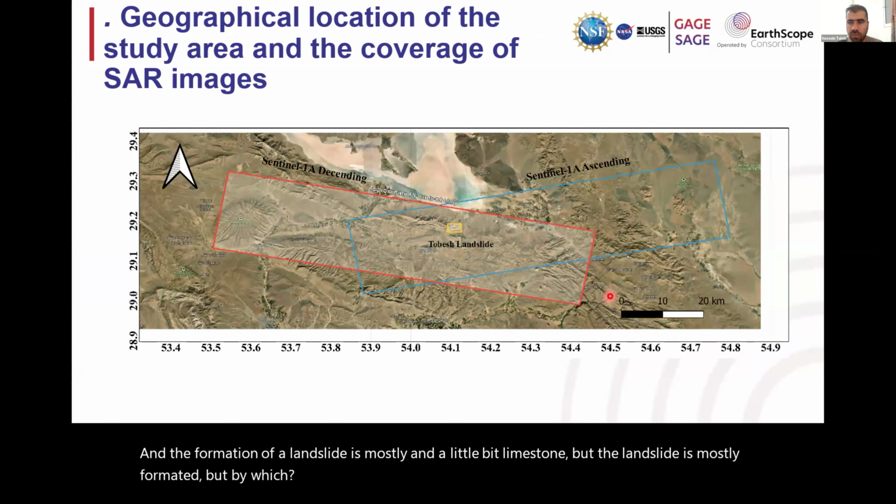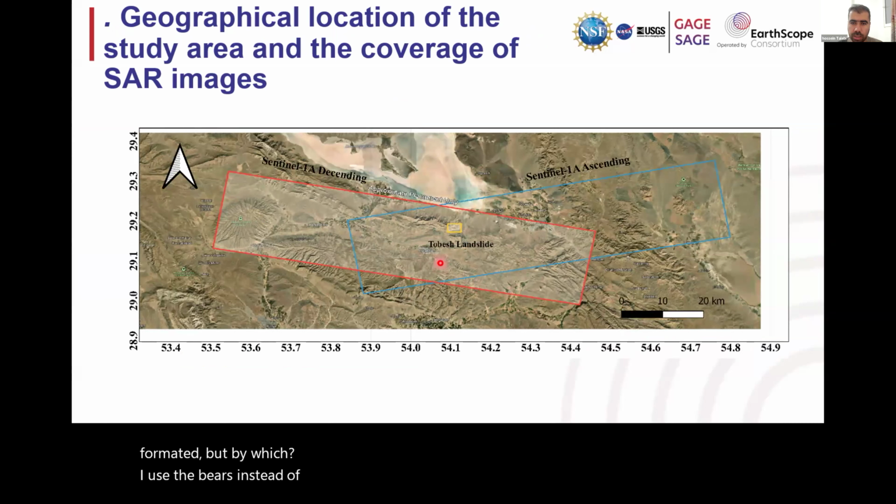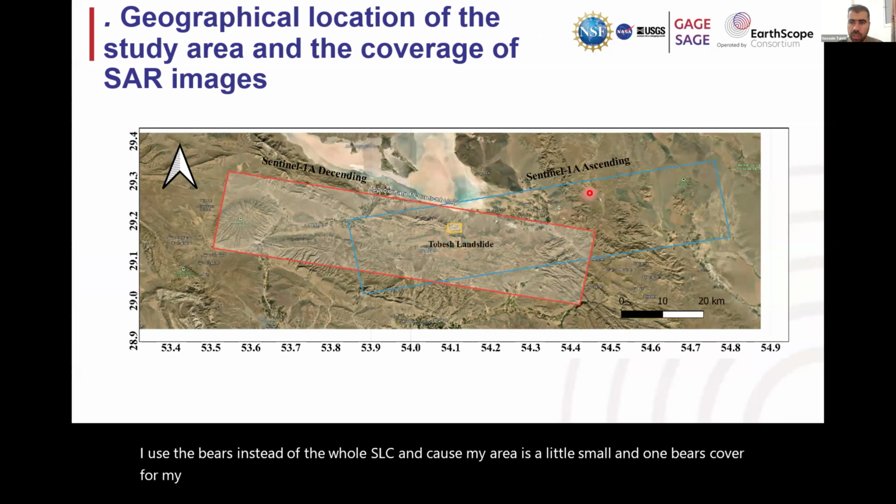I use the burst instead of the whole SLC, because my area is a little small, and one burst covers my whole area of interest. And you can see the ascending and descending orbits, and I use both of them to compute the horizontal and vertical displacement.